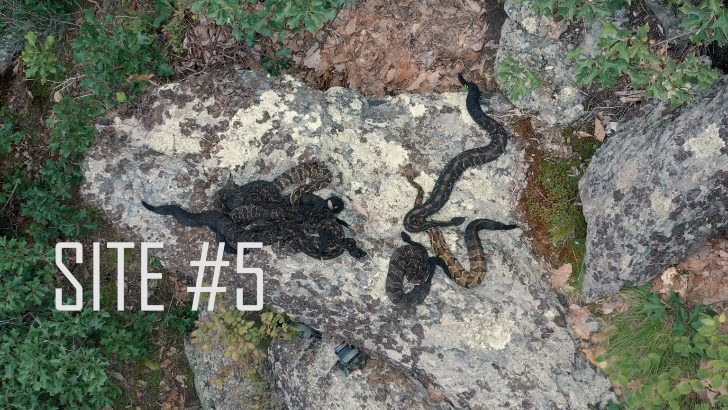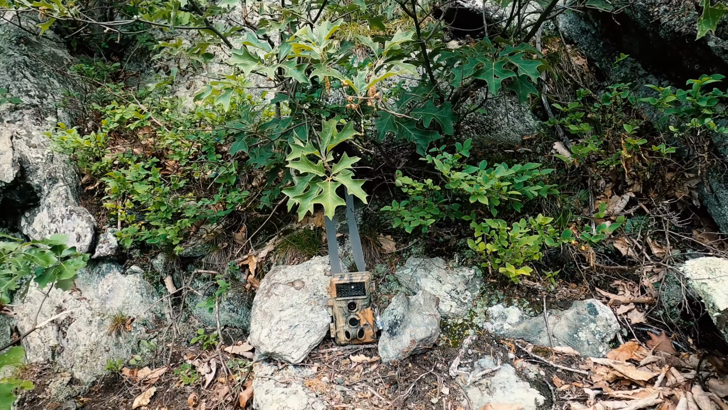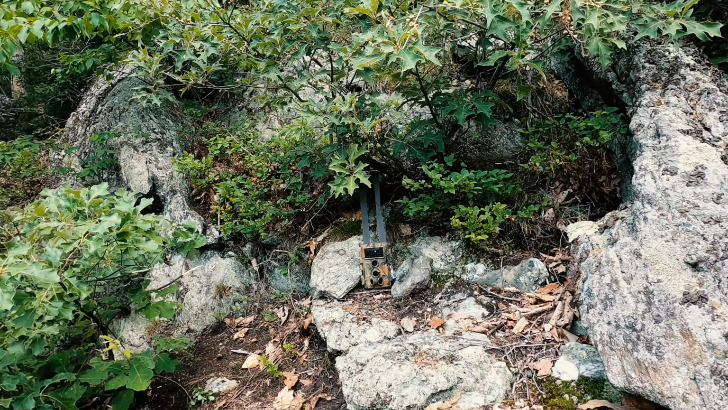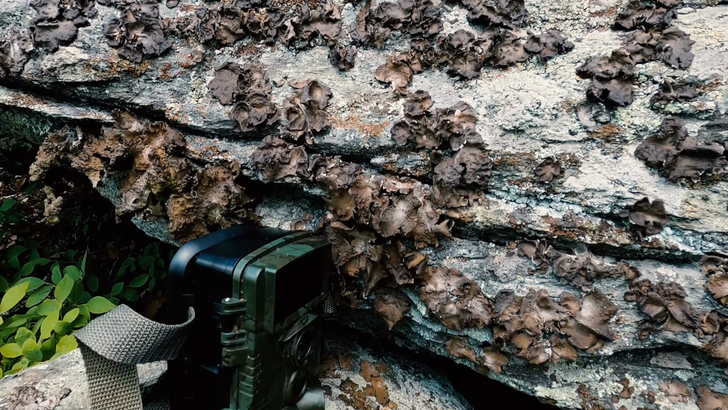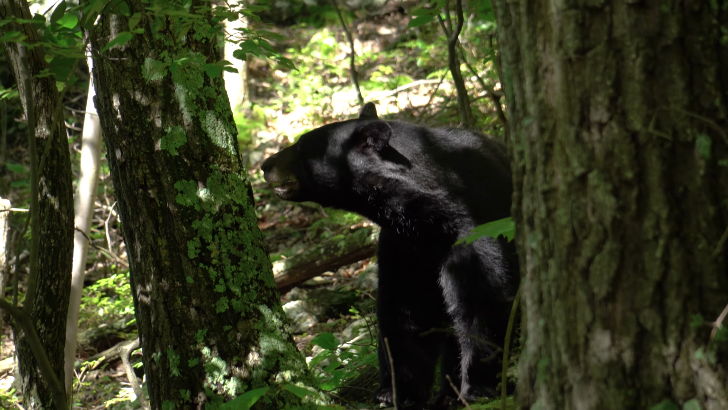We are on to our 5th and final site. If you recall, I set up 2 cameras at this birthing rookery, and by far the footage captured was the most interesting and entertaining. Moreover, the cameras were unmolested by bears the entire summer.